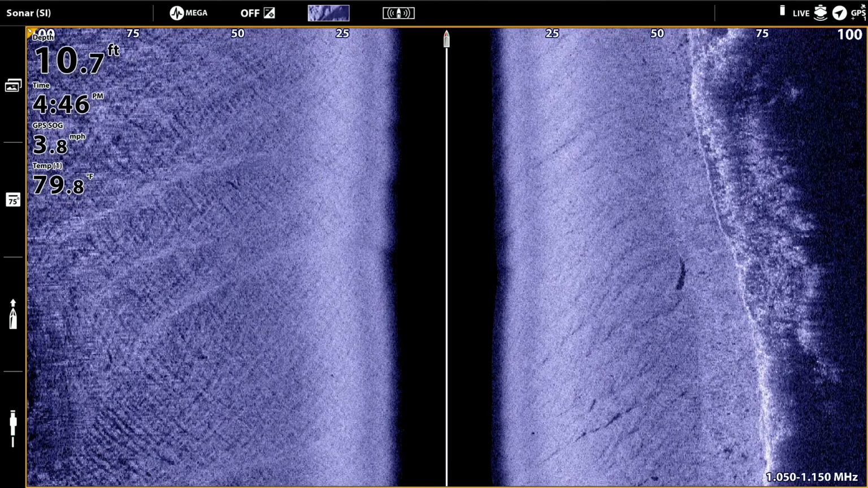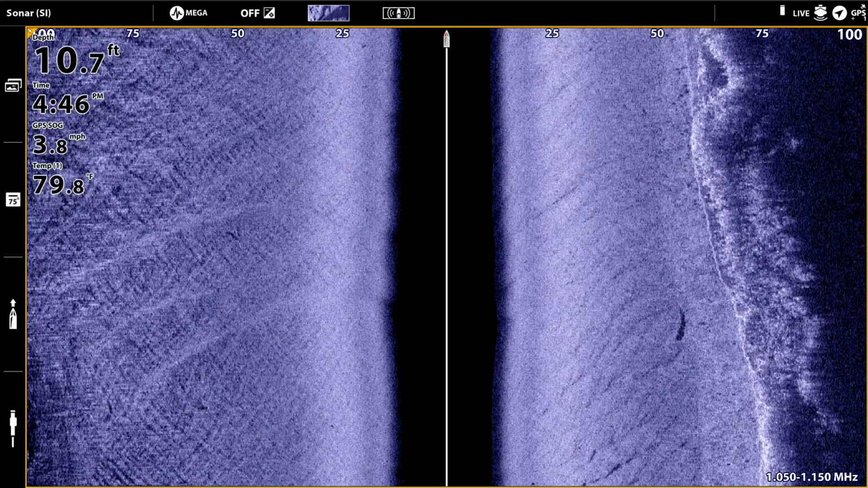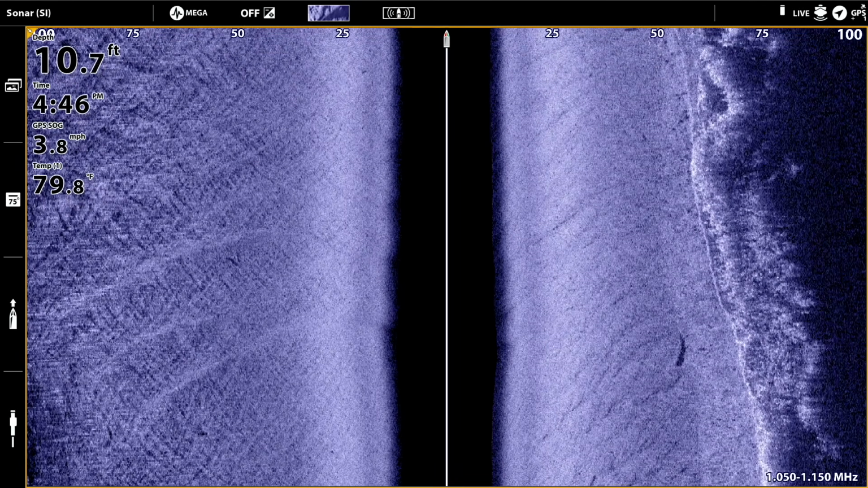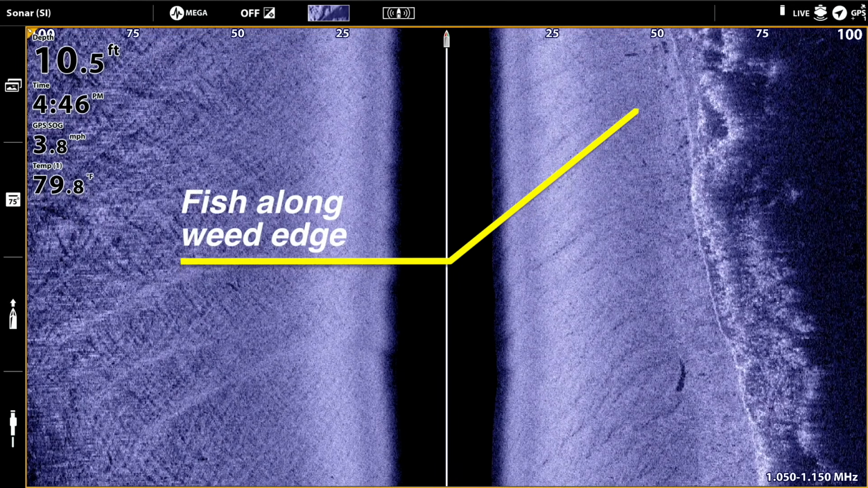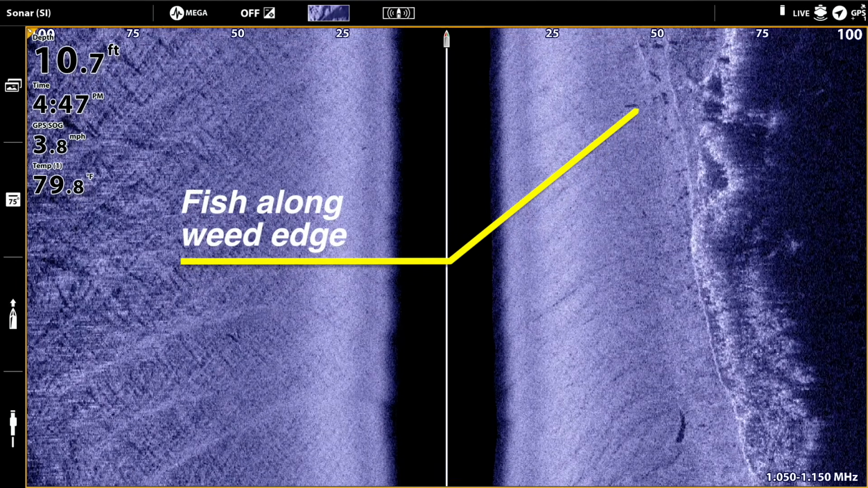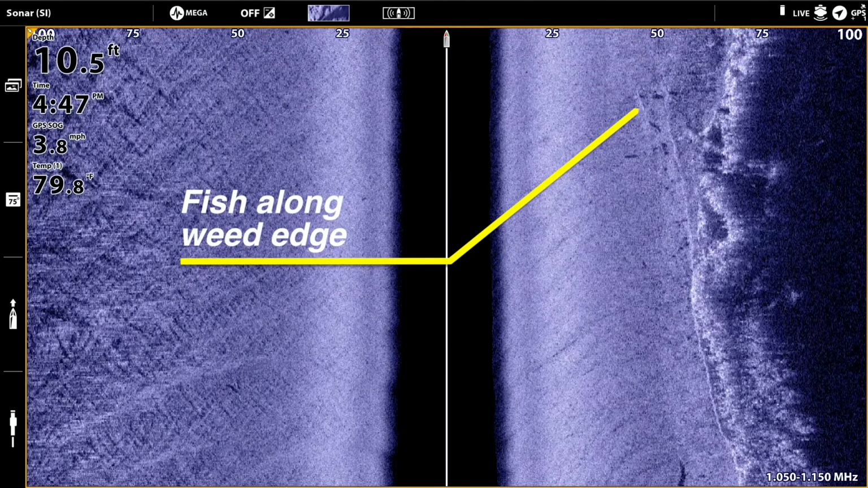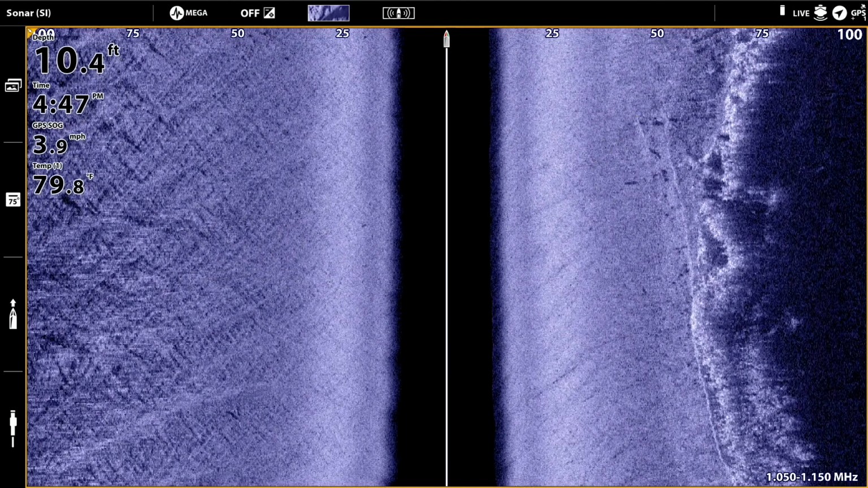Now, what I see out here in the middle of the channel is really virtually nothing. The bottom is relatively clean. I don't really see a lot of fish scattered around here. The only fish that I saw in the main channel were back at the mouth of that little tributary. What I see here is weeds and fish using that weed edge.